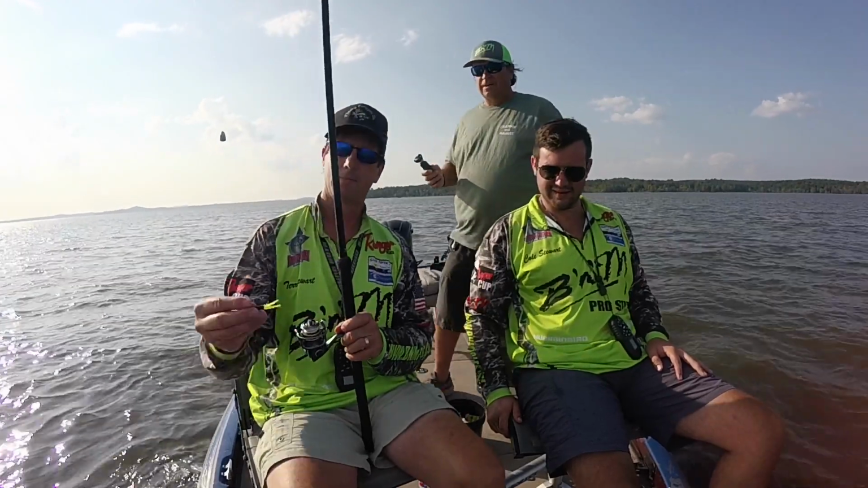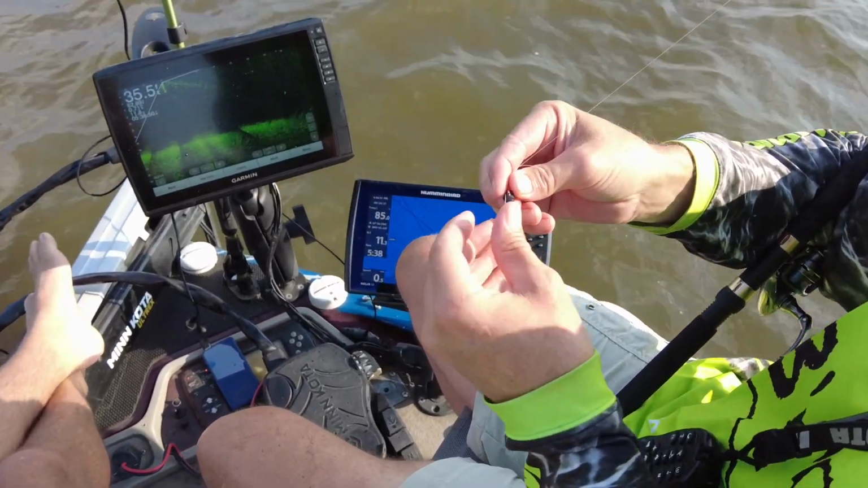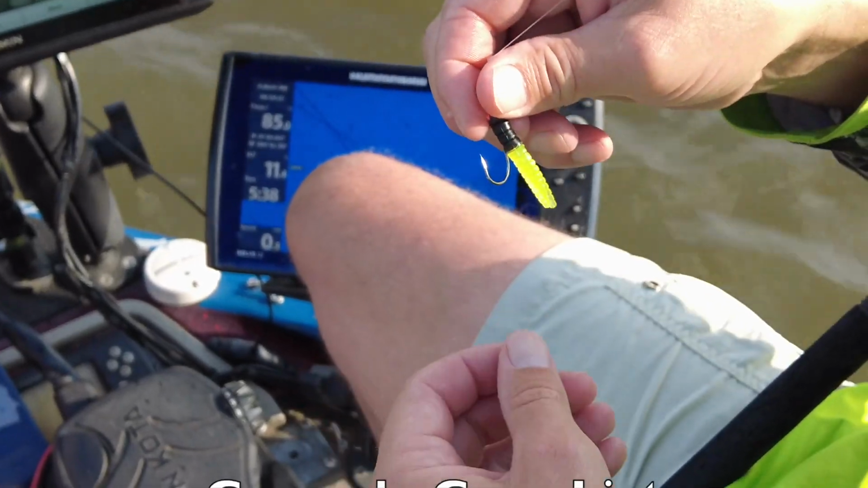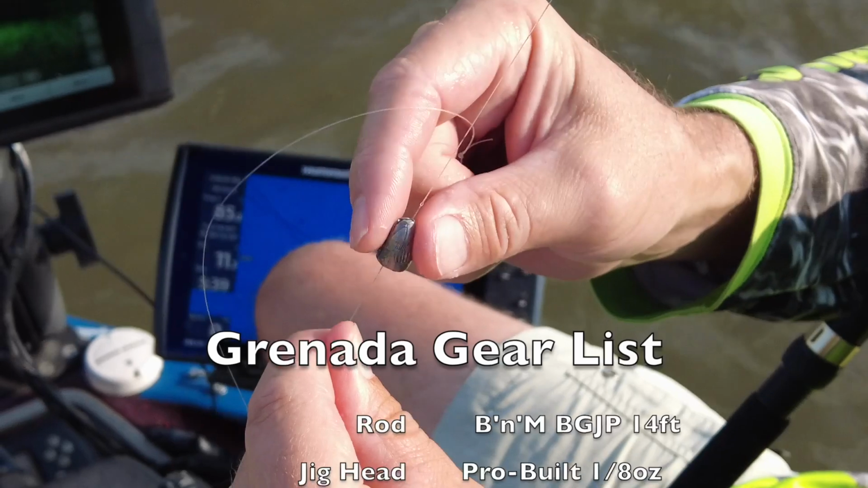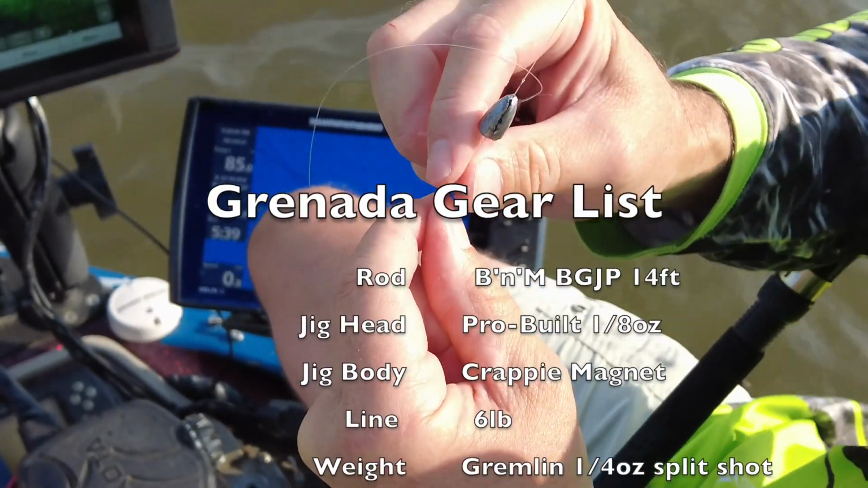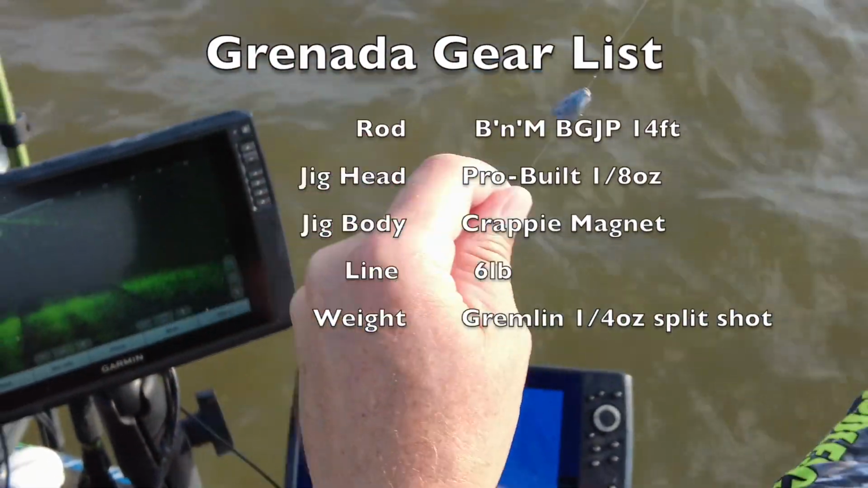All right, let's talk about the rig you're throwing here. Yes, sir. We've got a 1/8 ounce pro-built jig with a Crappie Magnet on here, black and chartreuse. There are different weights you can put on top of these rigs. I use these little Gremlin split shot. It's a 1/4 ounce.